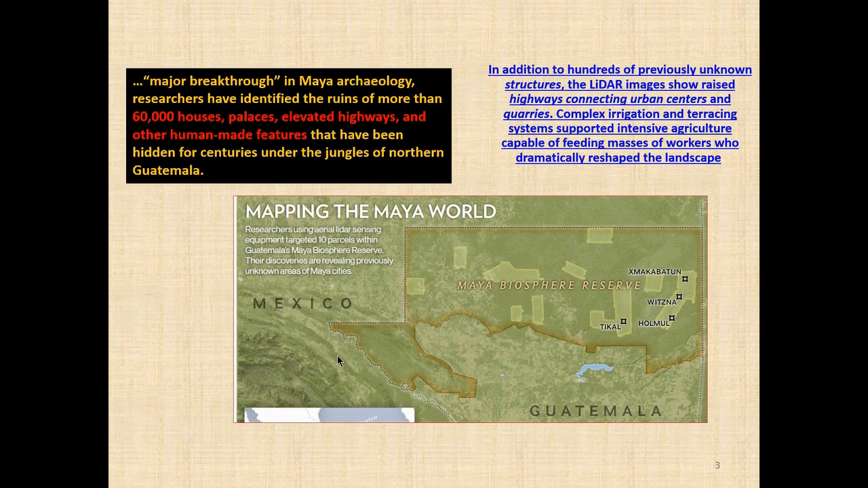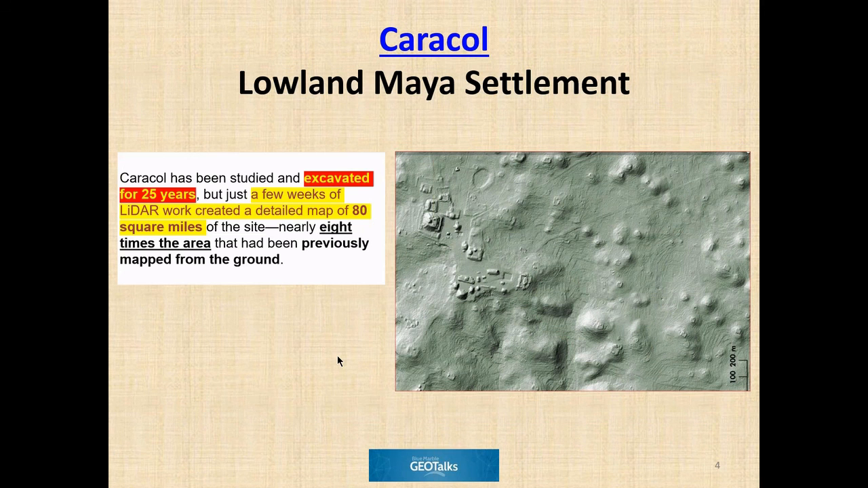So it gives you a sense of the revolution. Here, one of the sites, Caracol, was a ceremonial center. You can see the imagery here on the right.